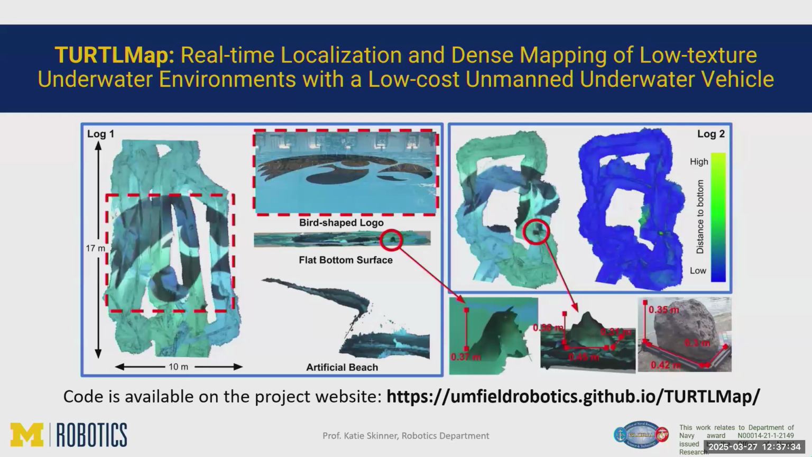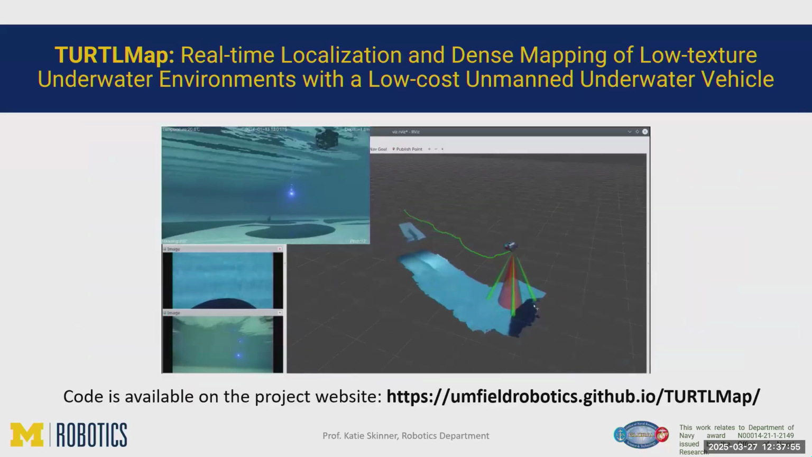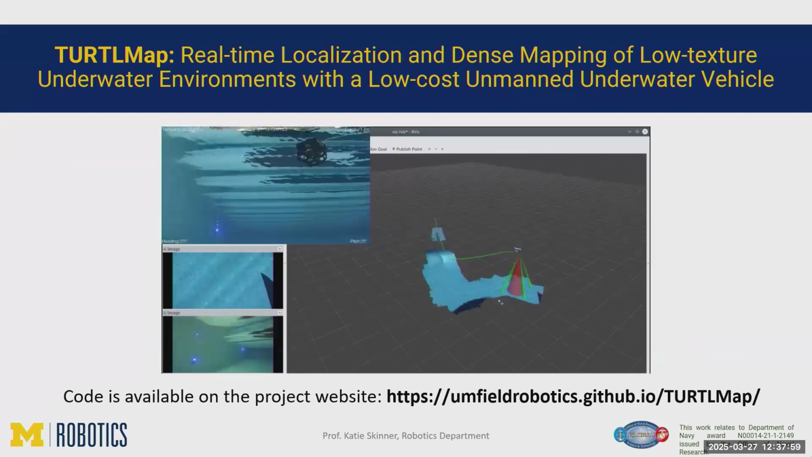Question: What does that code do? Like, what does it take as input and what does it predict? This code? Oh, the whole thing. Yep. So it takes in DVL, IMU, barometer, and a stereo camera. And it is outputting the 3D map, and it's outputting the green trajectory of the robot.